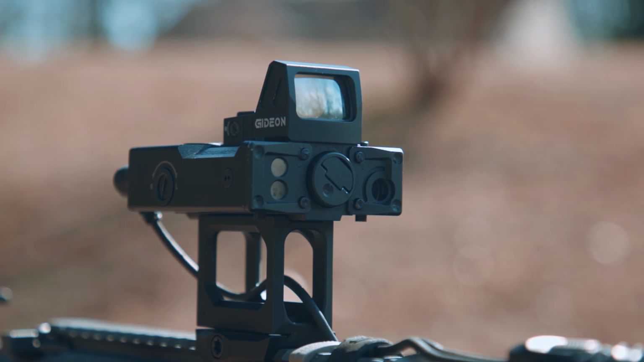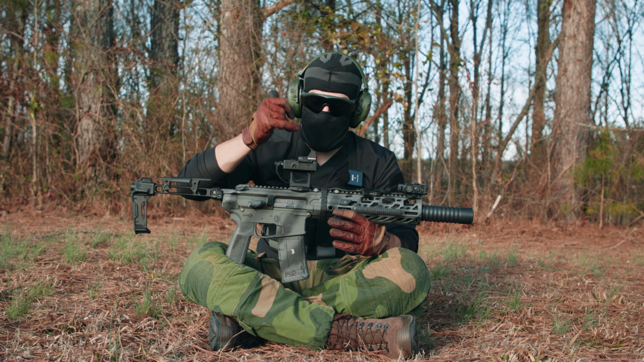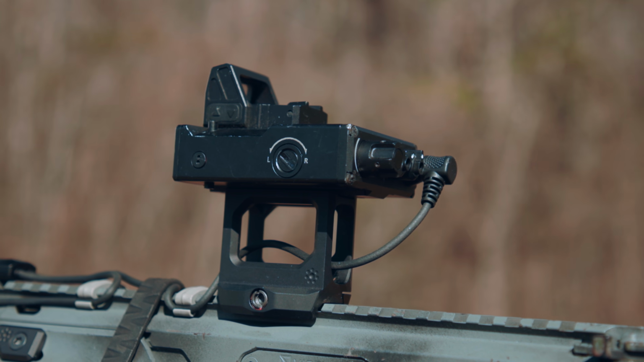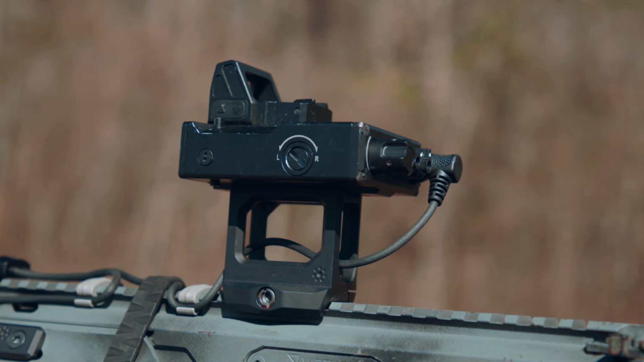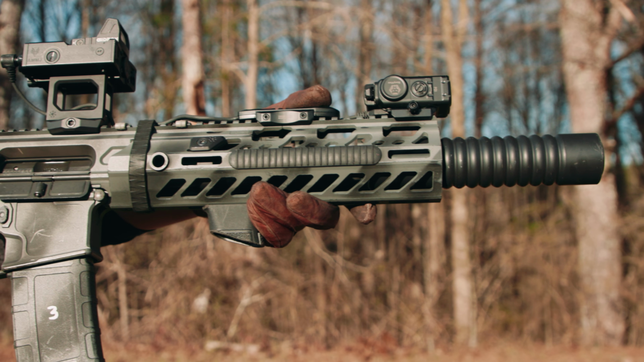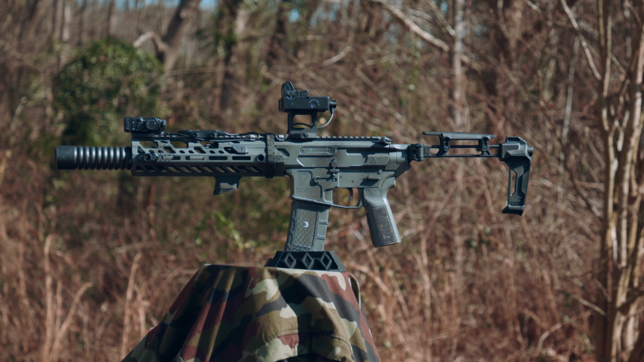So I put this Gideon optic, which does have a night vision mode that actually works, which is pretty cool. So I can aim passively with this decently, actually, but the optic is on there as like a fail-safe. So we really have 3 aiming solutions on this gun. The first being the Penumbra, which is the primary laser aiming module. I really like this laser. I like the emitter. I like the controls on it.